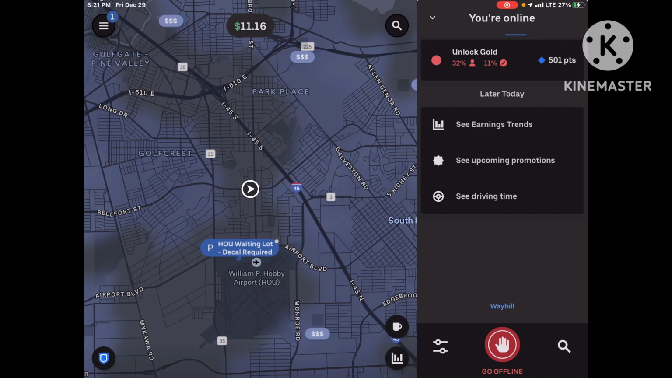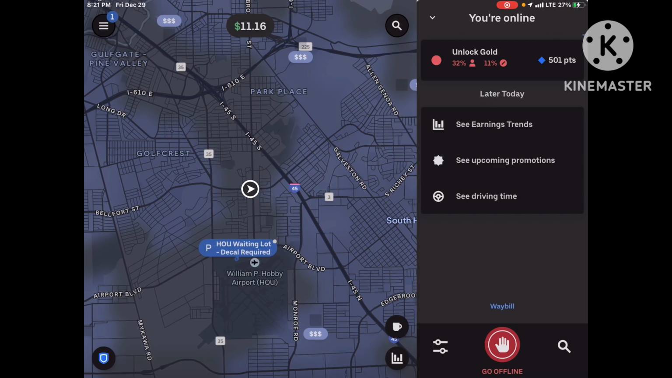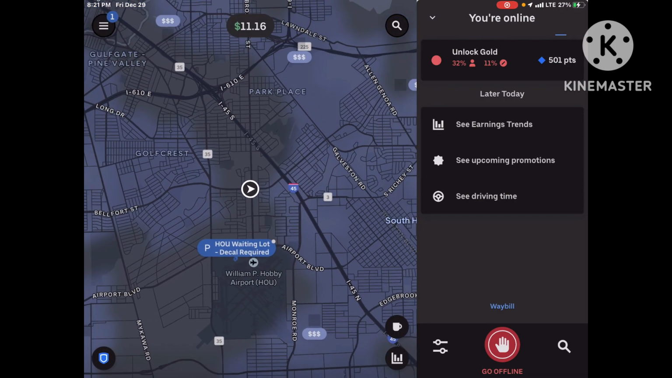Okay. Okay, I'm at Broadway, guys. Broadway, which is right down the street from the airport. Let's see what the airport has. Ooh, long wait. No senor. No senor. Okay.